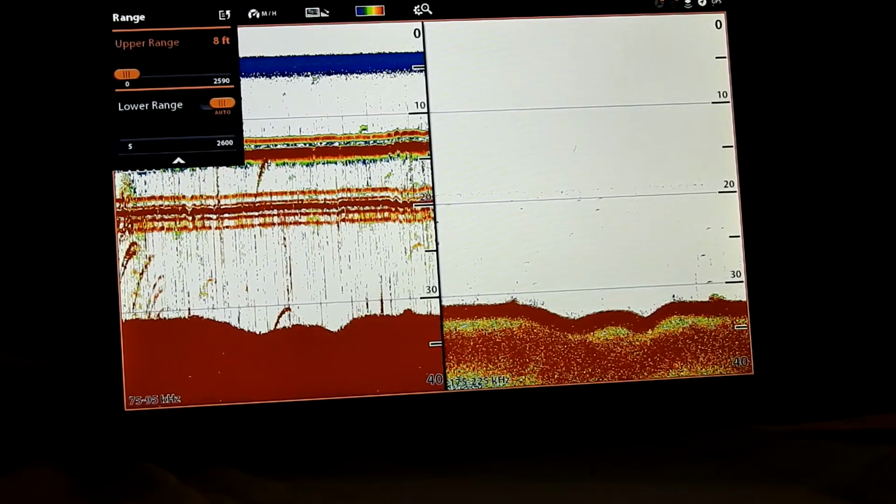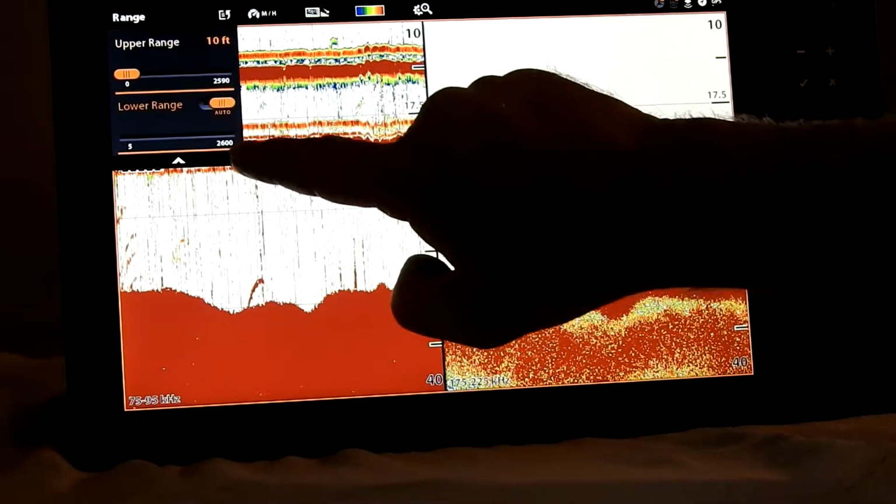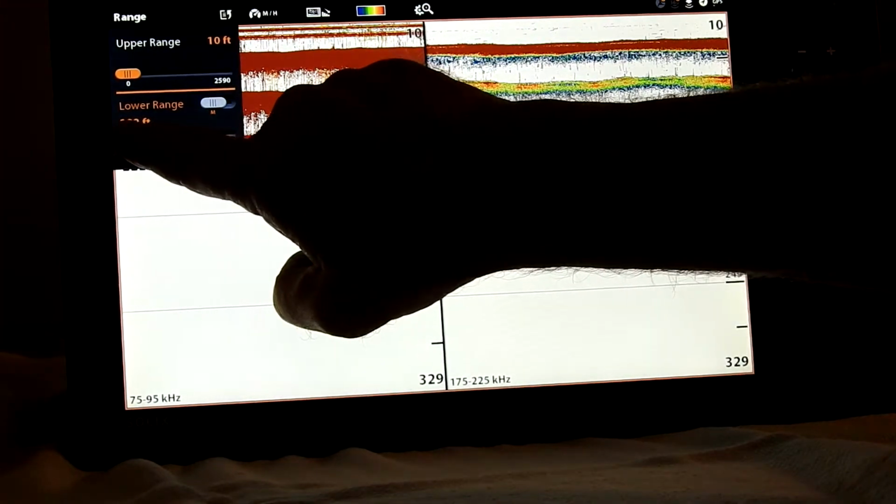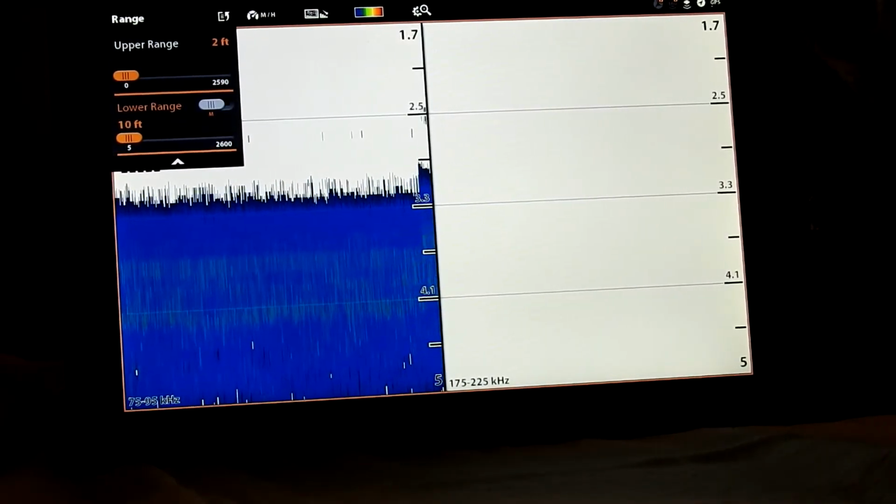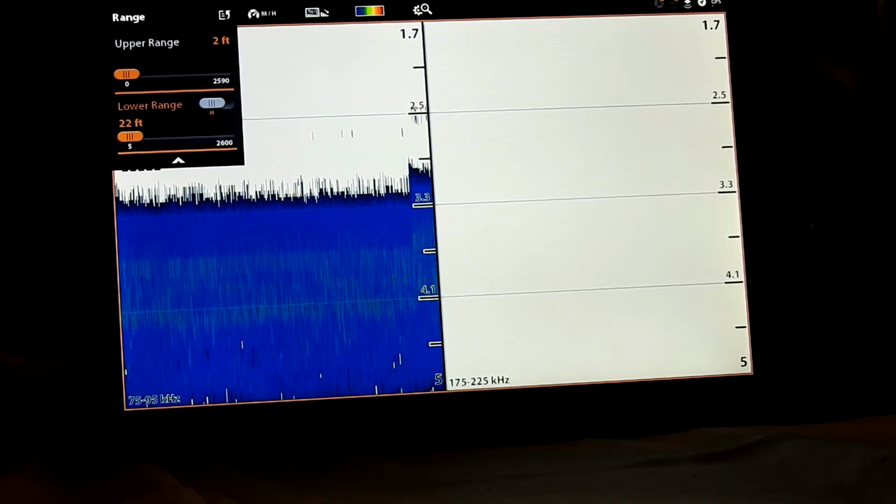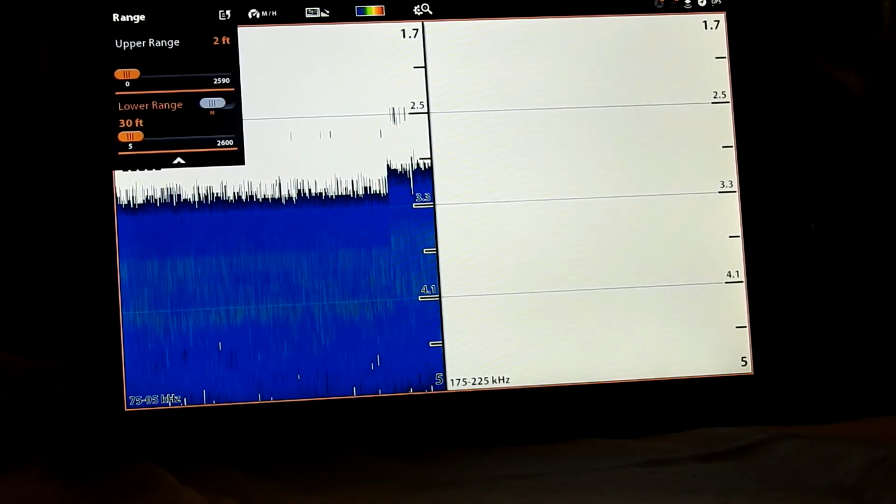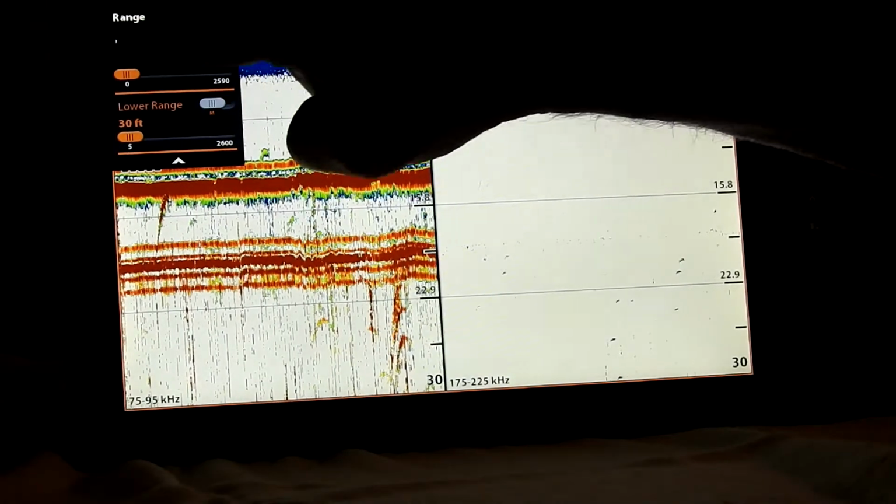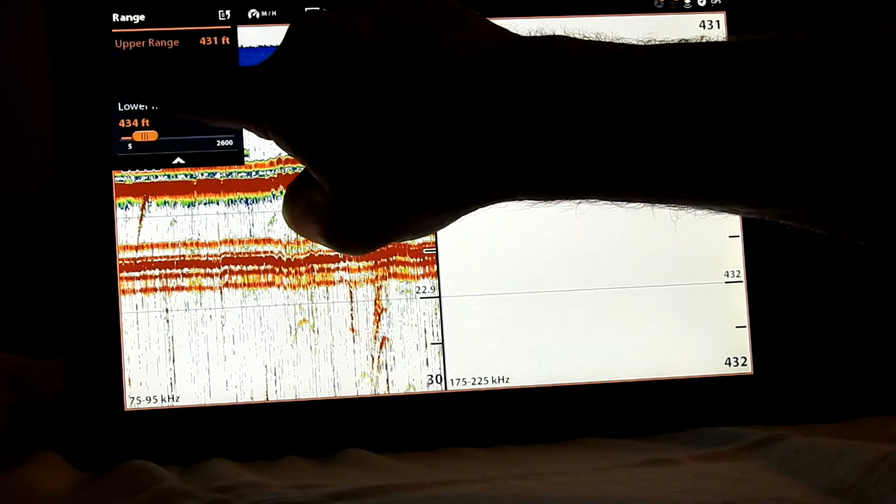We just turn our knob and that'll go to 10. I can take my finger and slide it. We'll take that off auto. I'll slide this down. It's pretty hard to get that with my finger, so we're going to go to 30. Now this one here moved on me again, so whoops.